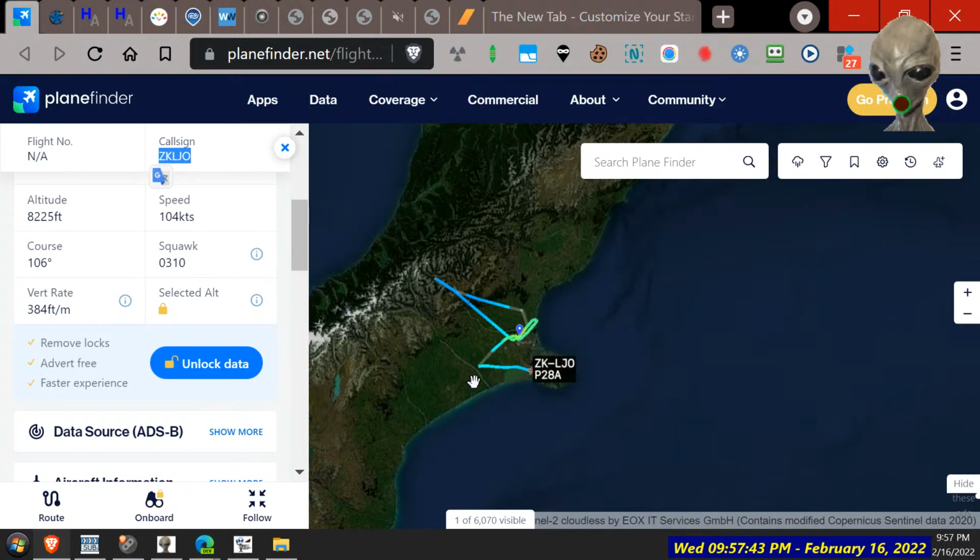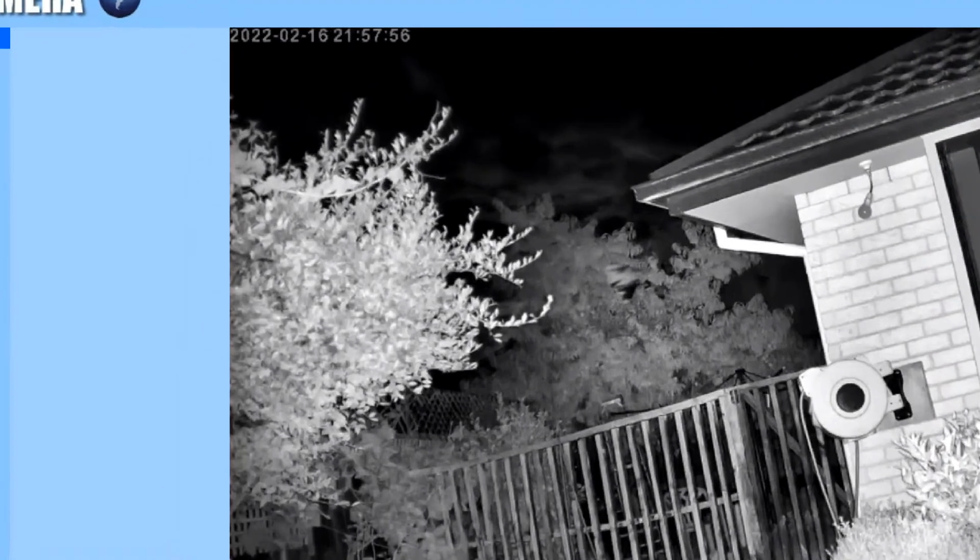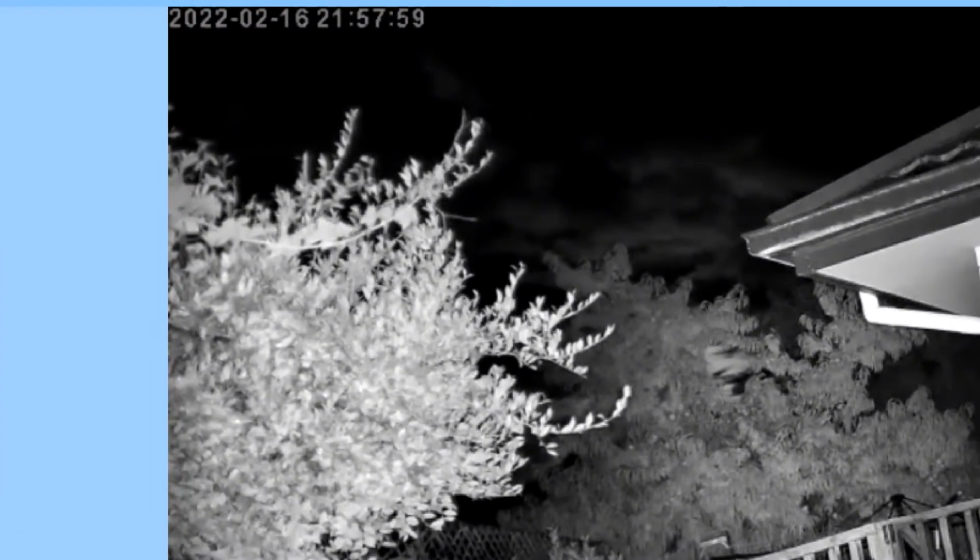So that would have come really close to our house here. It did not fly over it. We missed it. Okay. That light's gone now, isn't it? There was a bright light there.